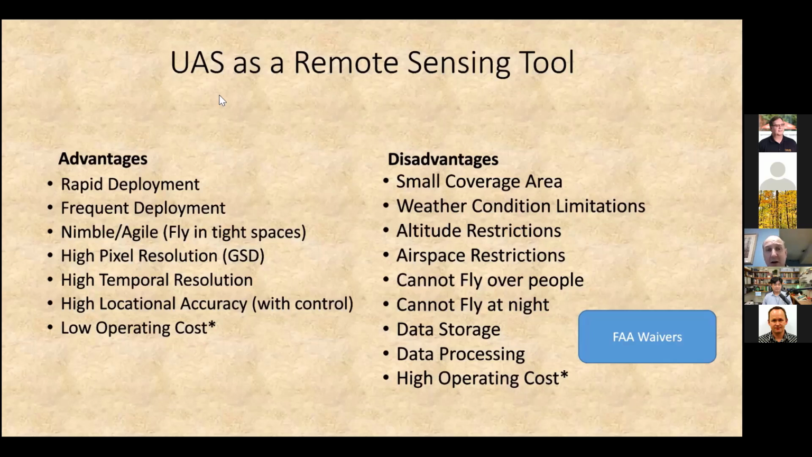And it's not just getting grounded out of safety issues. A flight can easily be ruined in terms of data collection, especially in a forestry operation, when you have the wind jiggling the leaves on the trees. Because then when you get into that photogrammetry that Dr. Fei mentioned, it doesn't have the tie points that are needed. You have altitude restrictions, you have airspace restrictions, can't fly over people, you cannot fly at night.